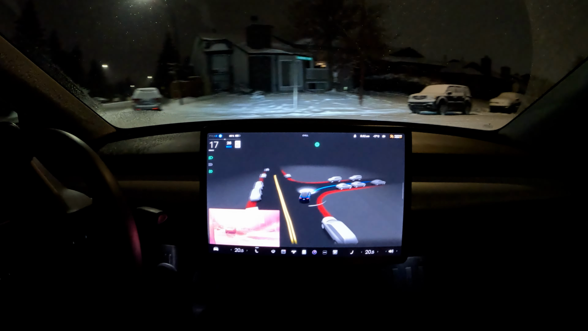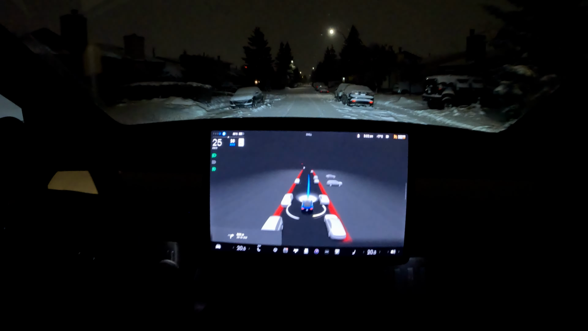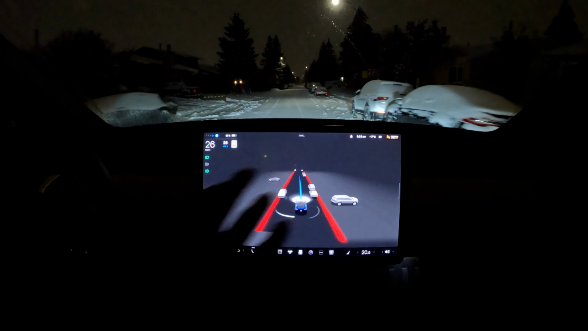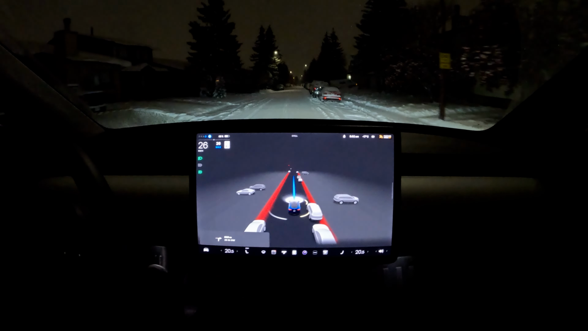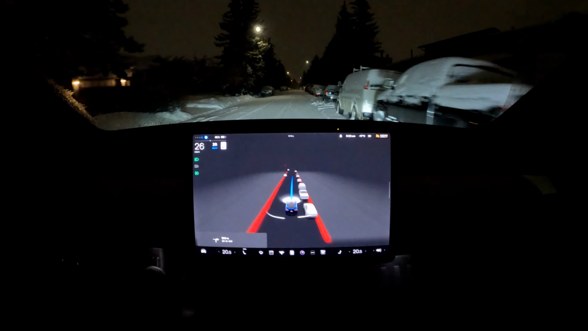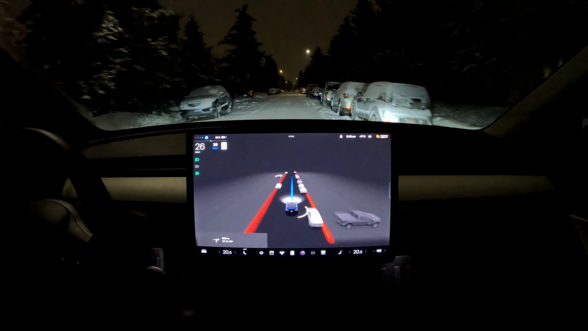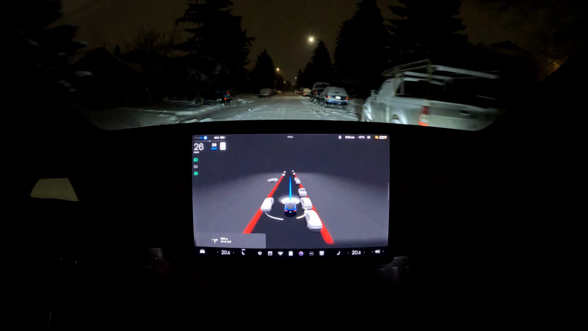Okay, so we're getting into a tight residential road over here, and the whole road's covered with snow, untouched snow, so that's really nice. It'll be really interesting to see how the car does, and it's doing very well so far. Can detect all the cars.